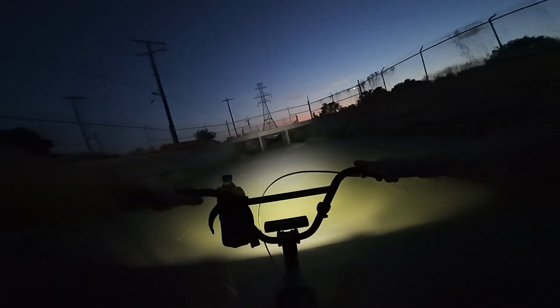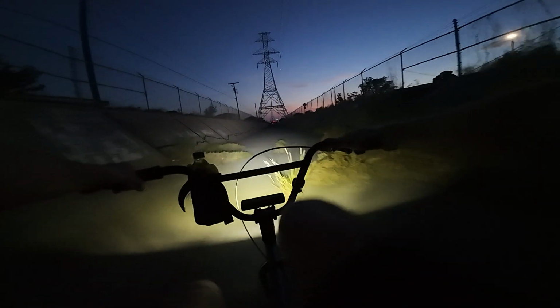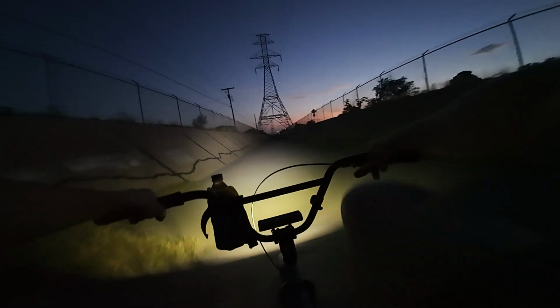My tires are feeling a little spongy. I hope it doesn't become a problem. And this light lights up everything. This is way better than my last light.